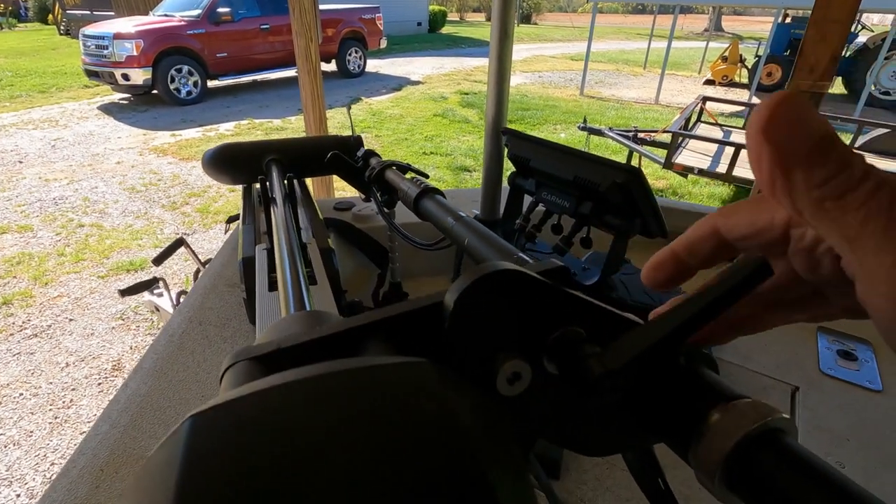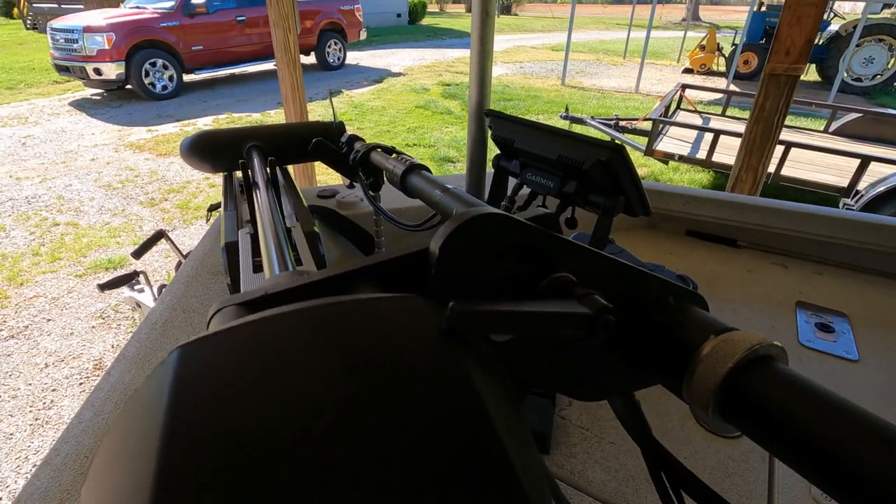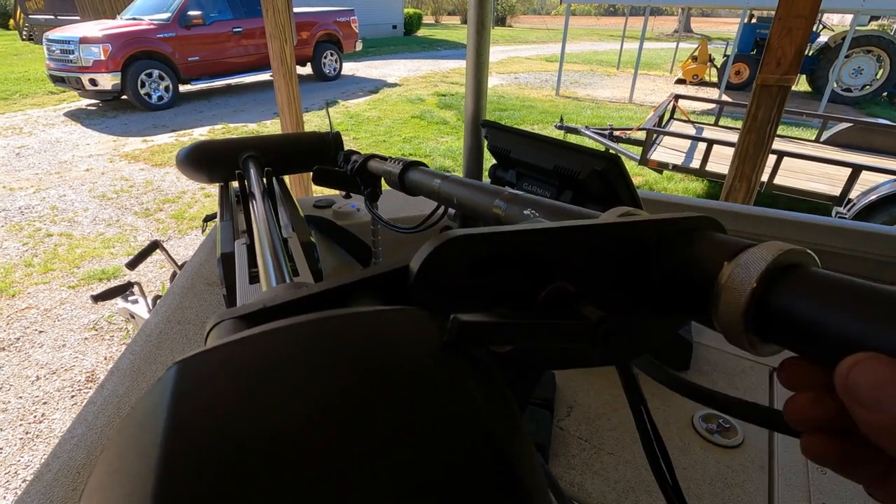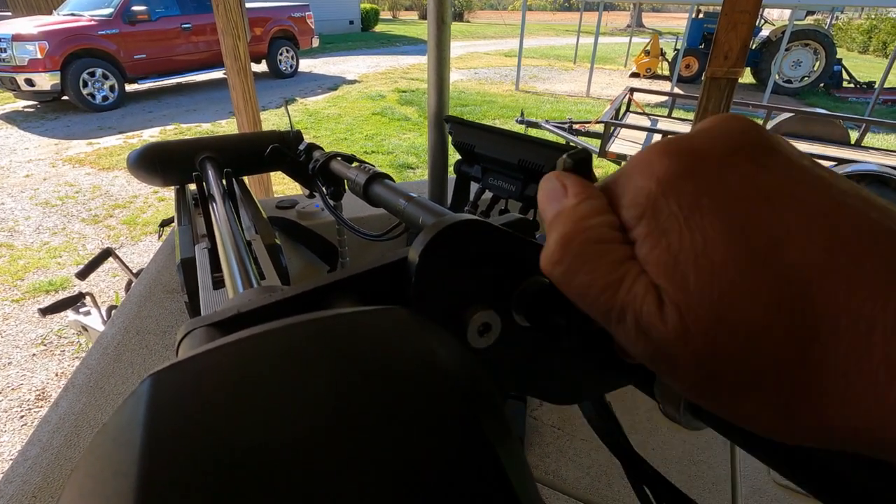This bracket here is actually your adjustment. See, I can adjust this up. I can turn this piece up and down. So when it's deployed in the water, I can move it as far away as I need to. I choose to leave it down right here.